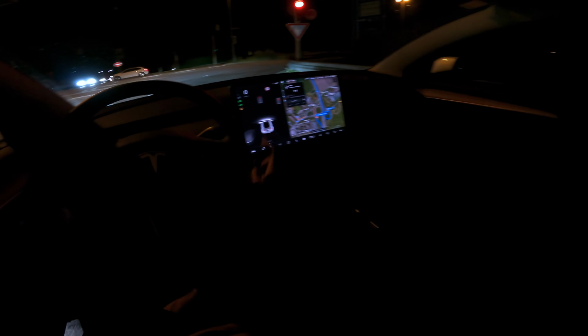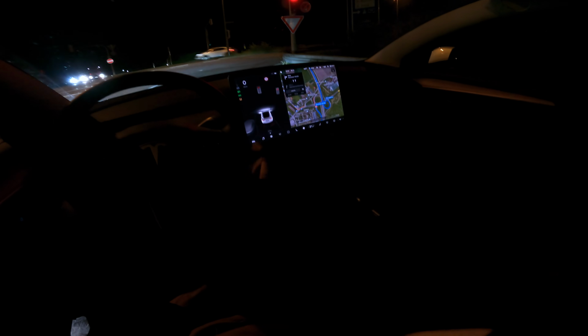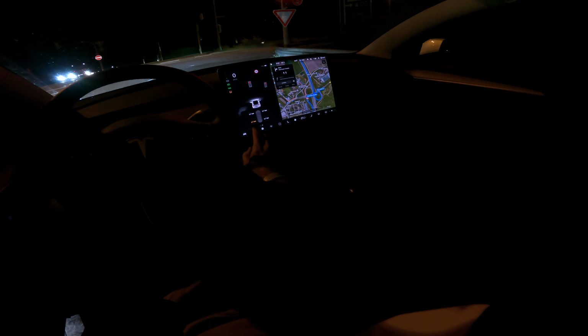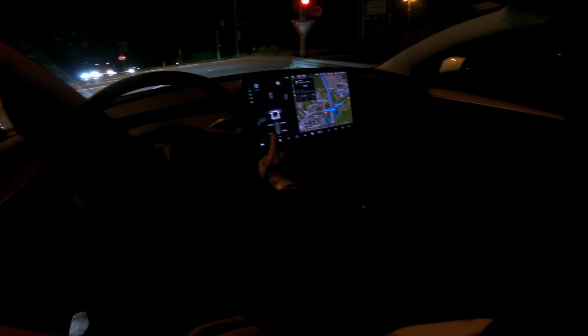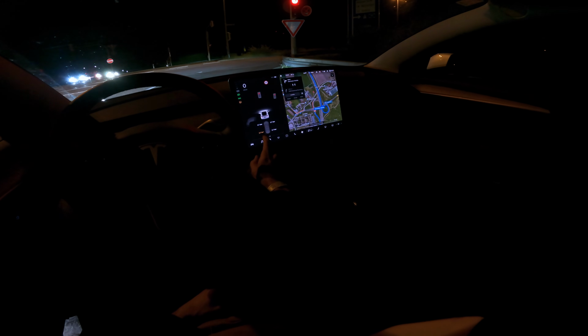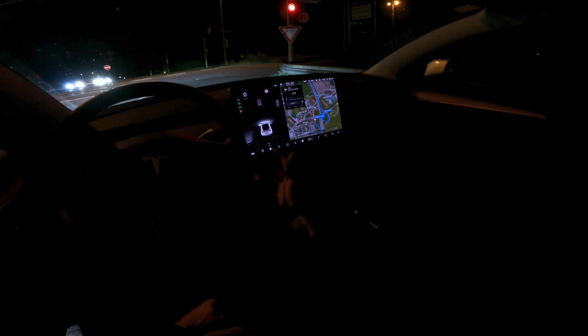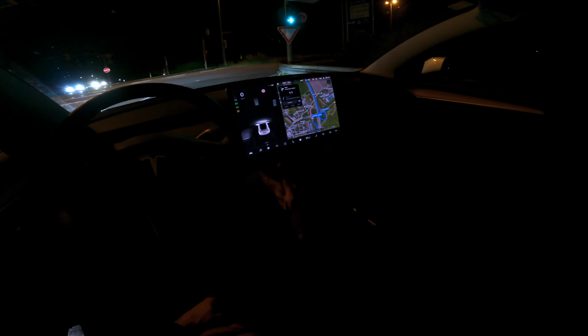So the low tire pressure warning here, if anyone notices, is currently on for one tire, but I've realized that when it's colder outside, the tire pressure sensors, which use Bluetooth, think it's low tire pressure, but it's actually not. I've checked.